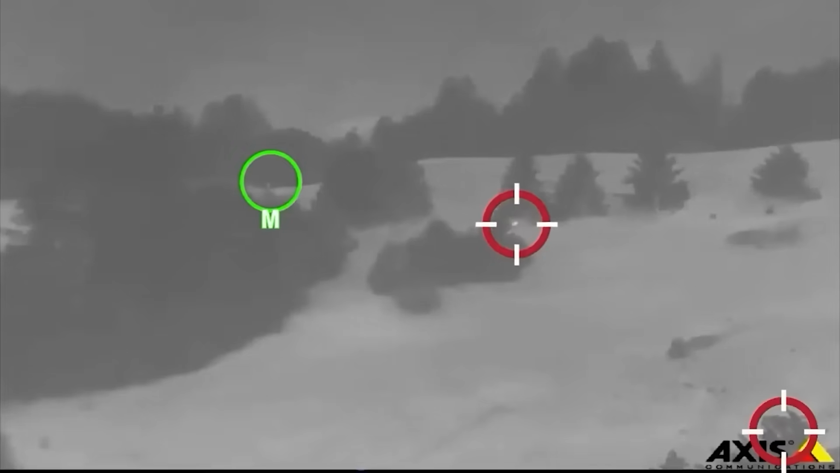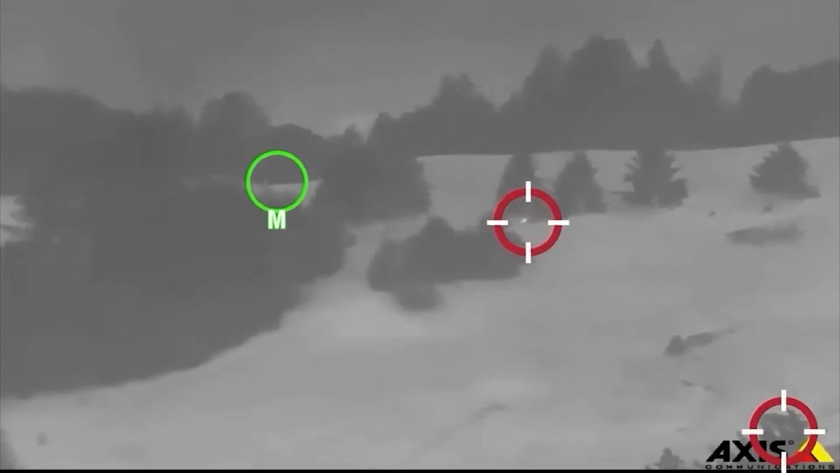From the operations base, Ronny monitored every feed. Dozens of split-screen views played out before him like a living chessboard. Each thermal image another square waiting to be triggered. Every pixel mattered. Maria moved through one section of the forest. Russell covered another flank, weaving between the undergrowth, eyes scanning, body alert. Neither spoke much. There was no need. Every footstep had the potential to mean something.